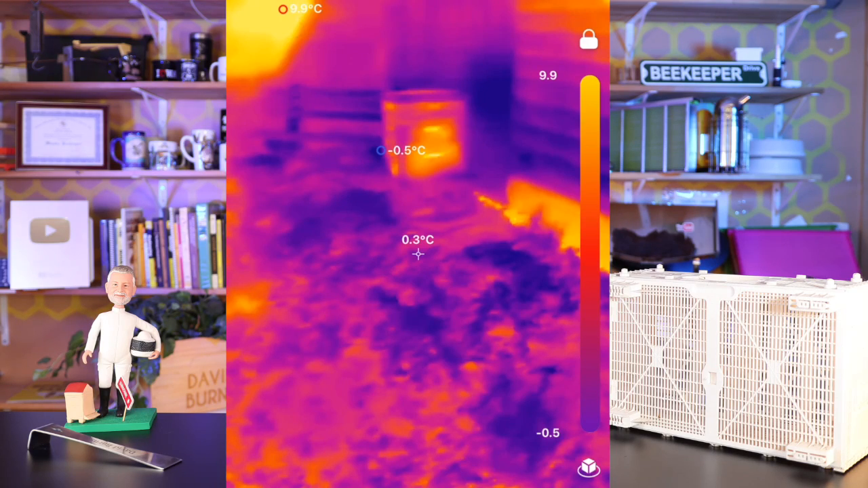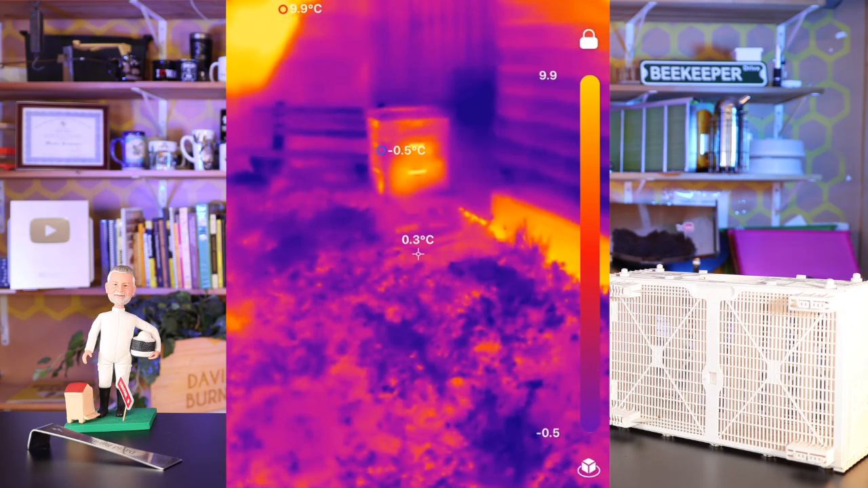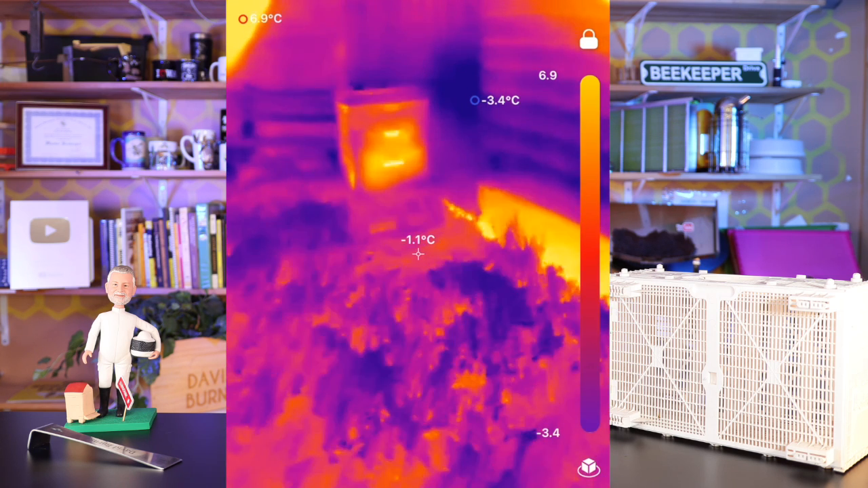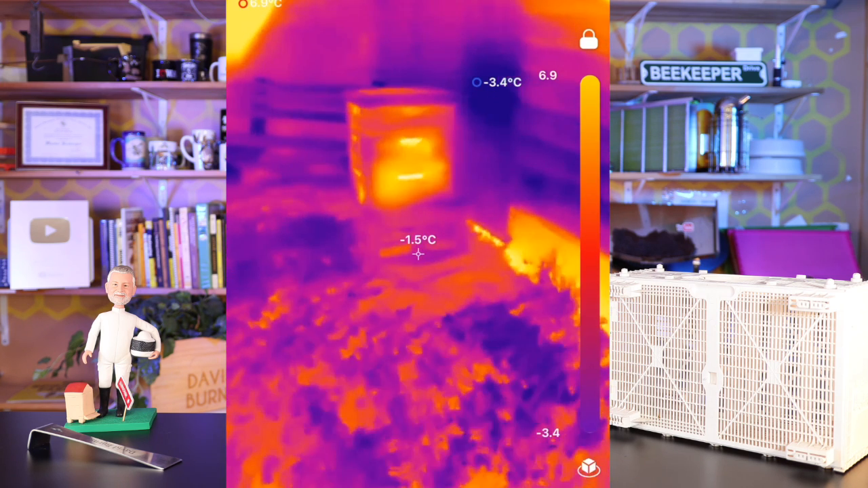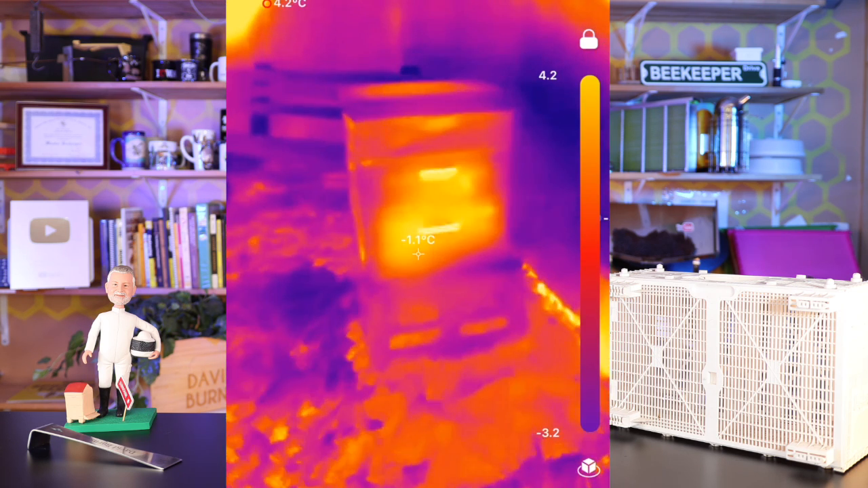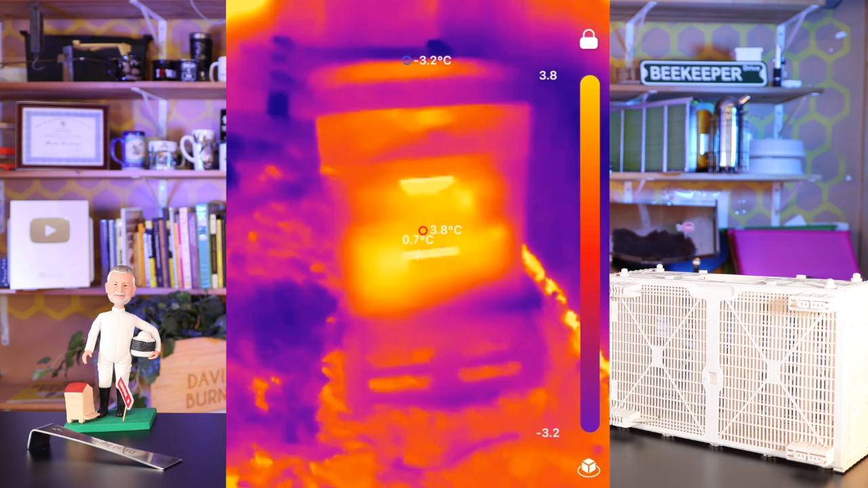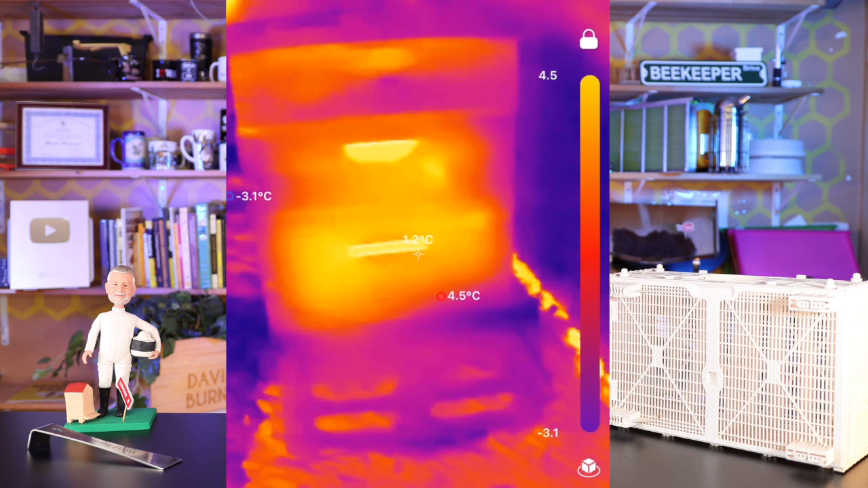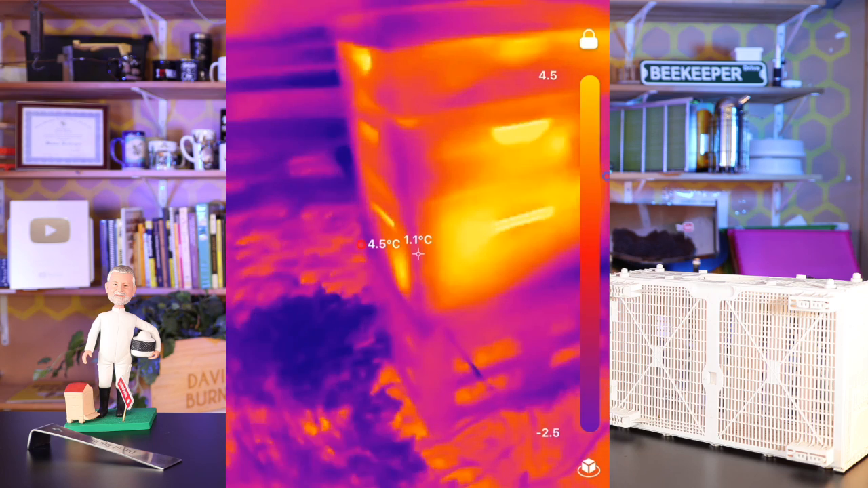I've always wanted to see inside my hive when it's cold outside to see what the bees are doing. And look at this. Wow, you can see how the bees are clustered and they're tighter. It got down to 32 degrees Fahrenheit, 0 degrees Celsius last night. So now it's just barely above freezing.